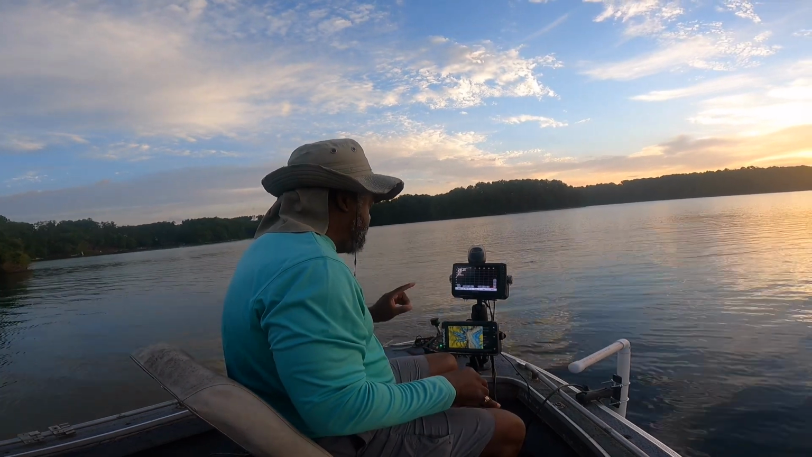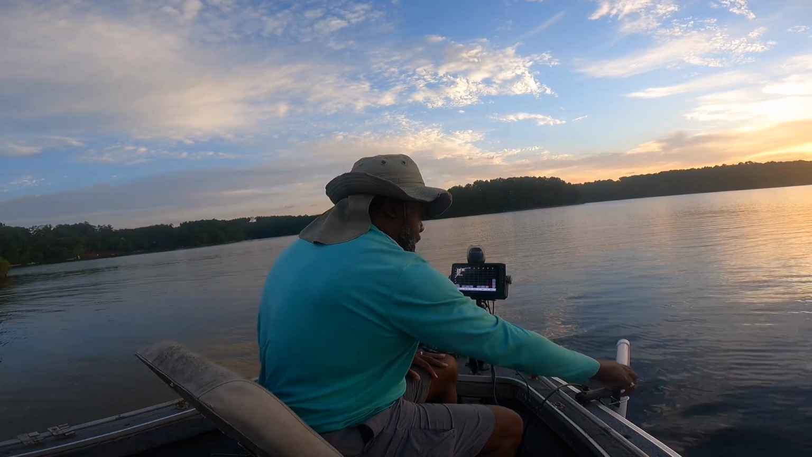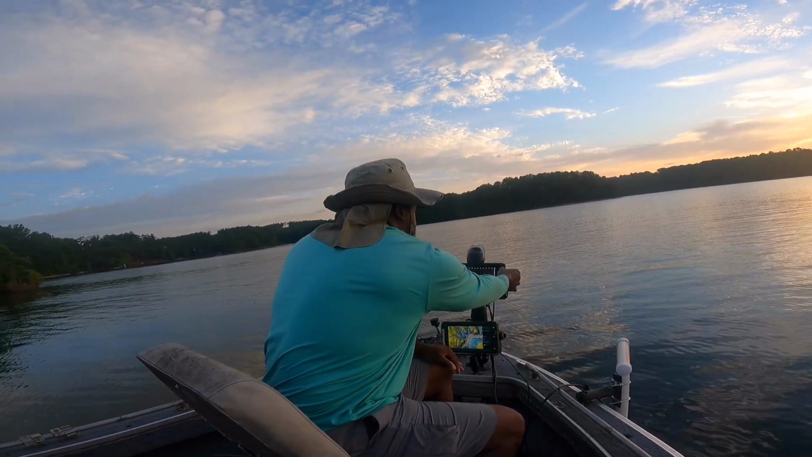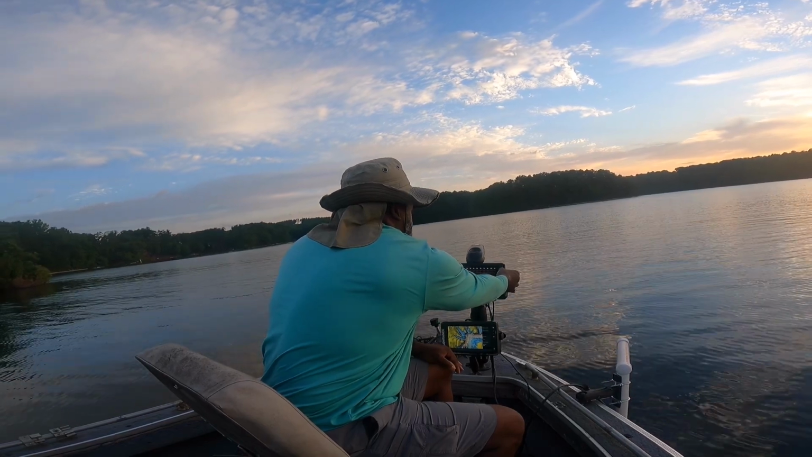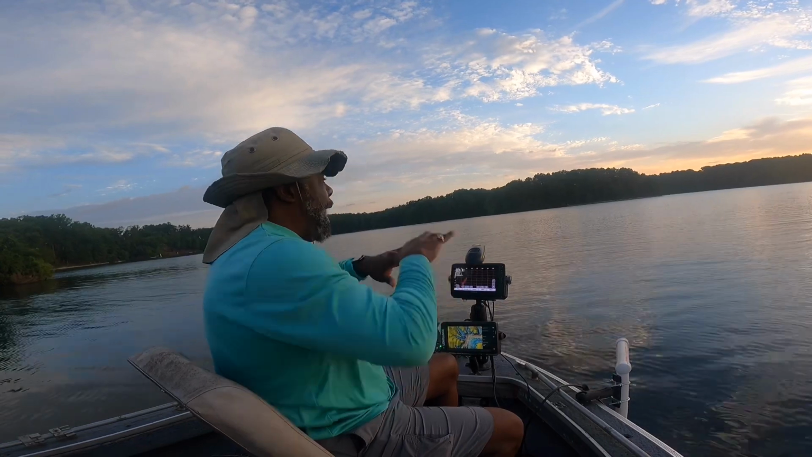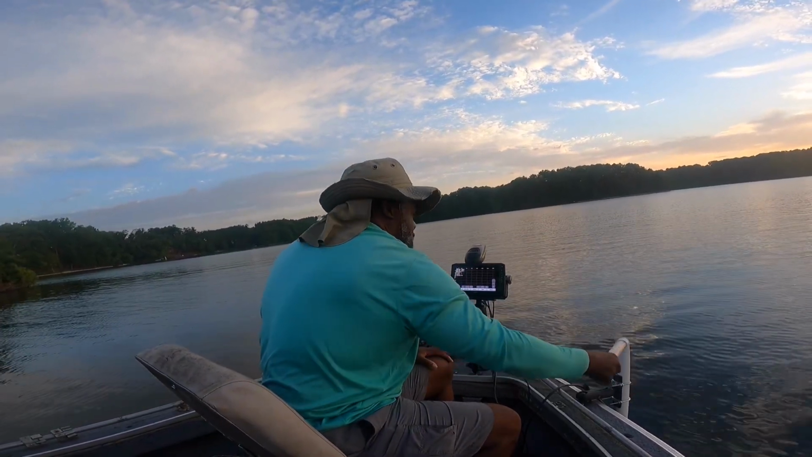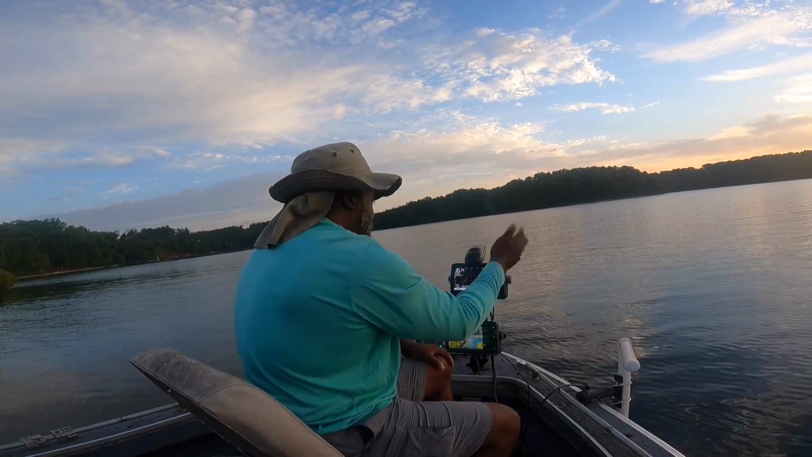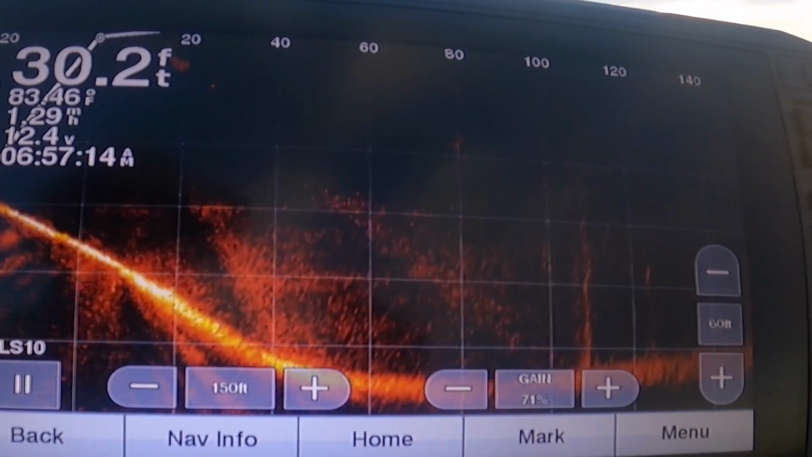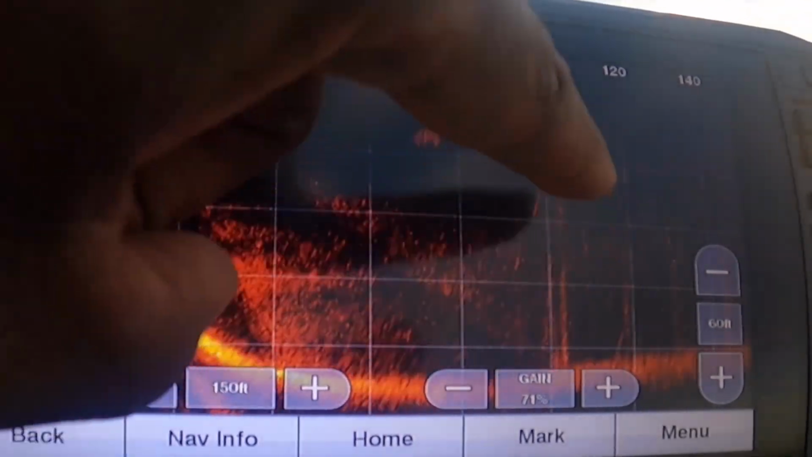So, a couple things. Your elbow is where we point, right? The first thing I always do when I'm scouting, I stretch this distance all the way out to probably 120, 140 feet, so that I can see wherever I'm going, and all I'm doing is just panning your Livescope to see what's around here. When you're scouting, I like my gain turned up because it's gonna give me everything. So I can see there's one tree right there.